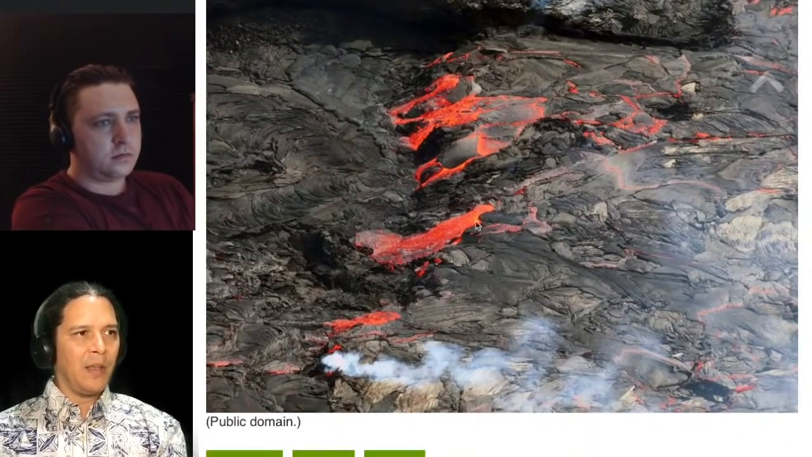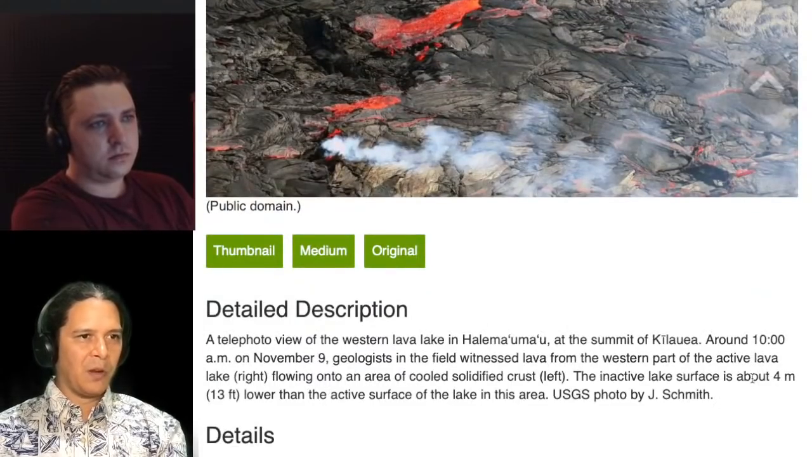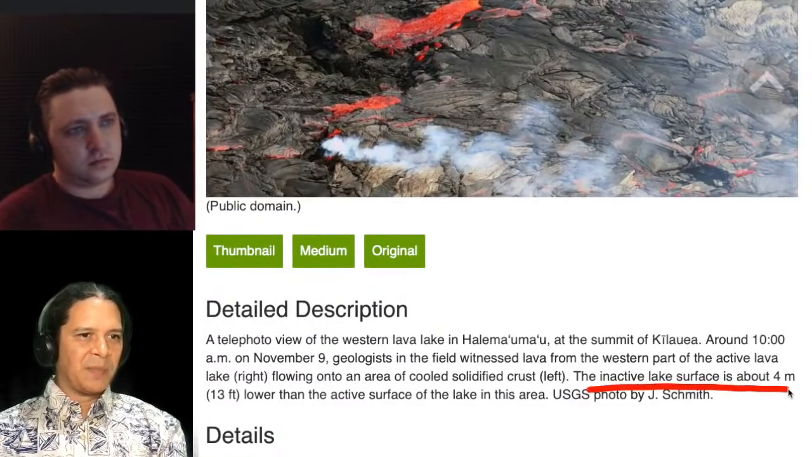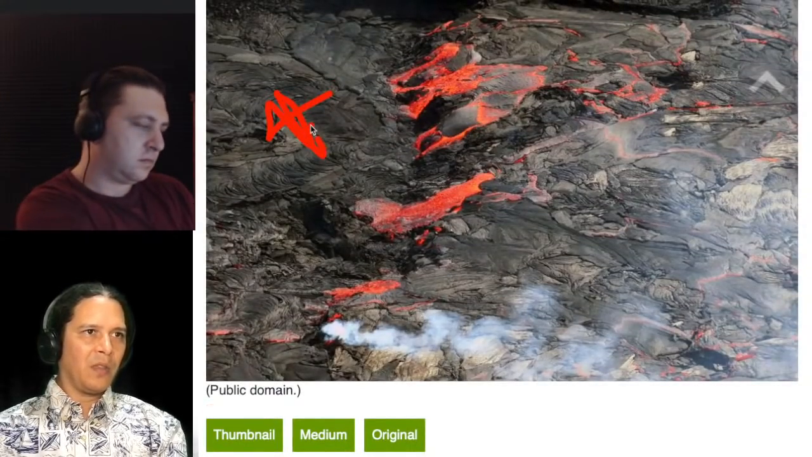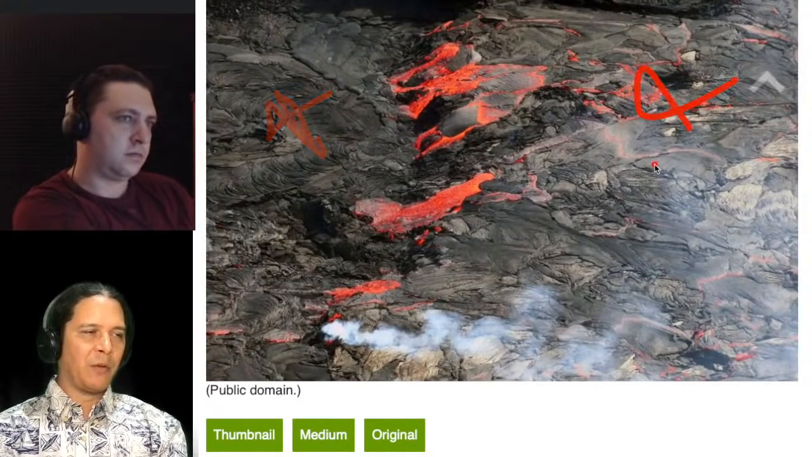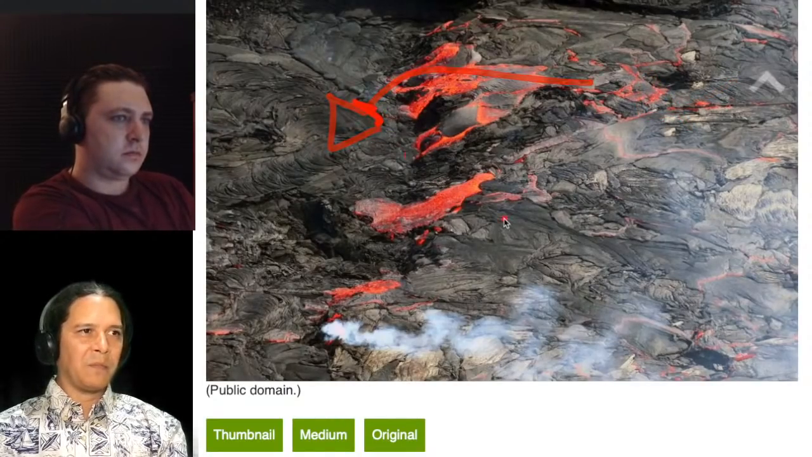Yeah, here it is. A little bit higher output of lava here, and they do note here the inactive lake surface is about 4 meters or 13 feet lower than an active lake surface. So here's the inactive surface, and here's the active surface. Right, that 13-foot difference is pouring over onto that lower level right there.